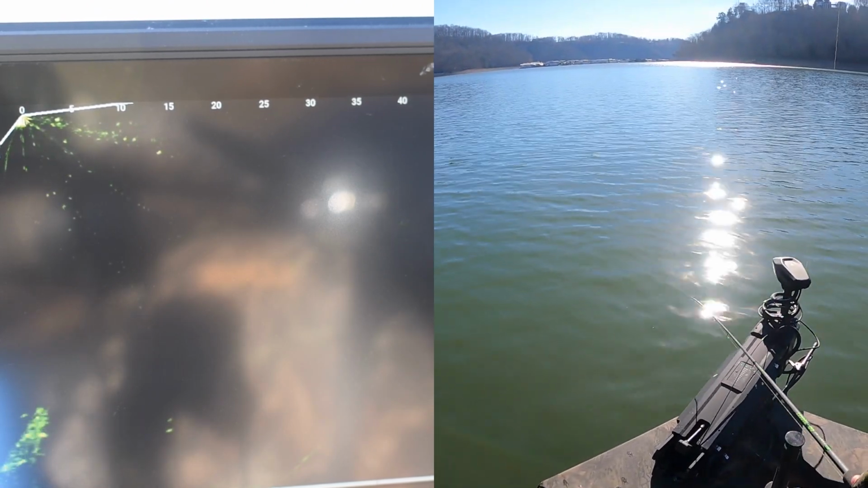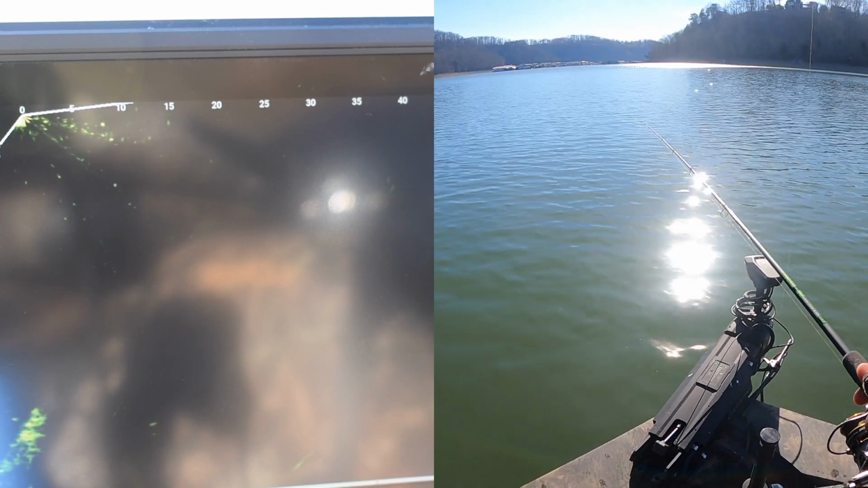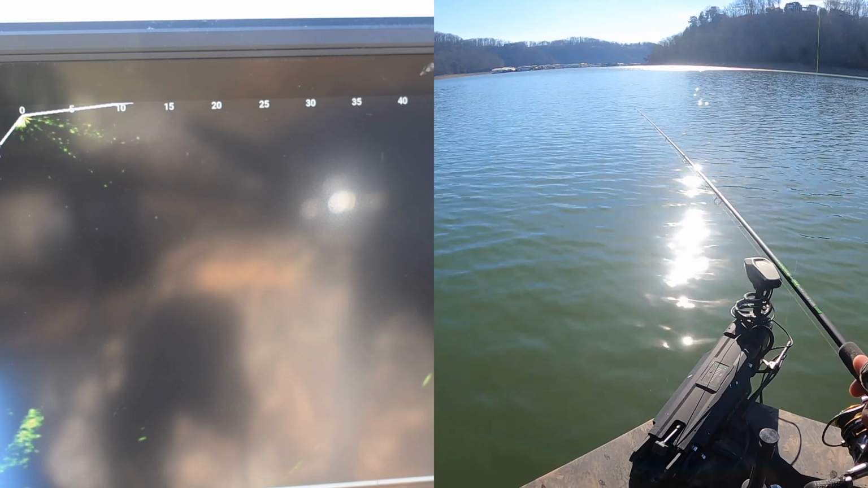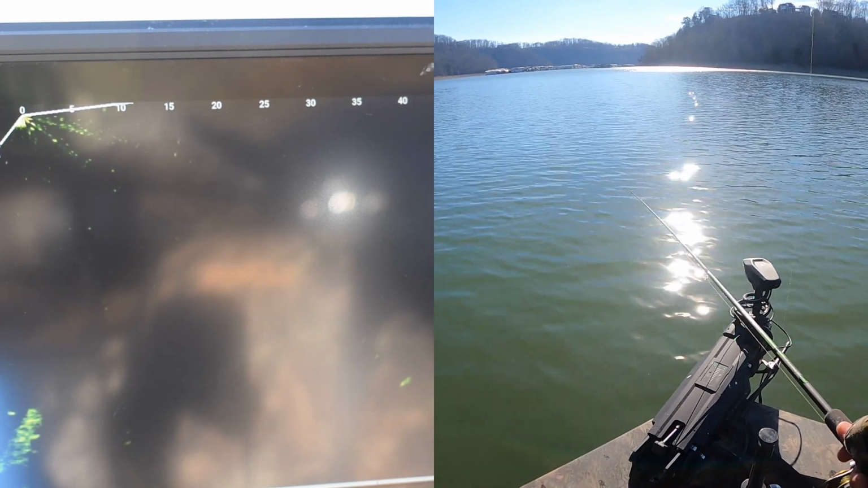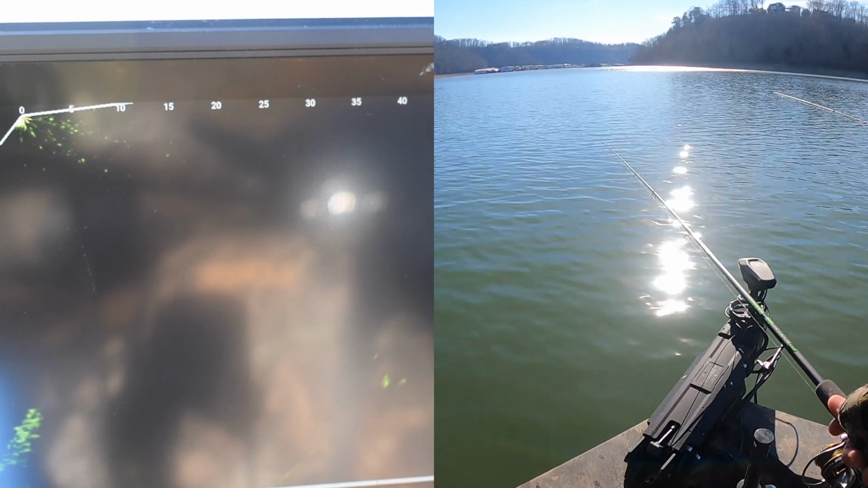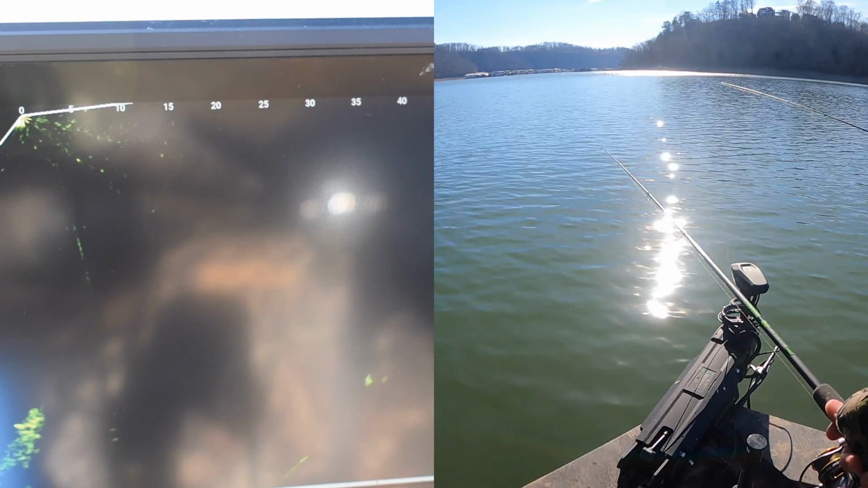I've yet to really put them side by side. I was going to that day and ended up not, but compare it to the new Classic Series 7-foot, and I fished with both of them. I like both of them, and I'll be honest with you, I don't know exactly which one's my favorite. They're a little bit different with the action.